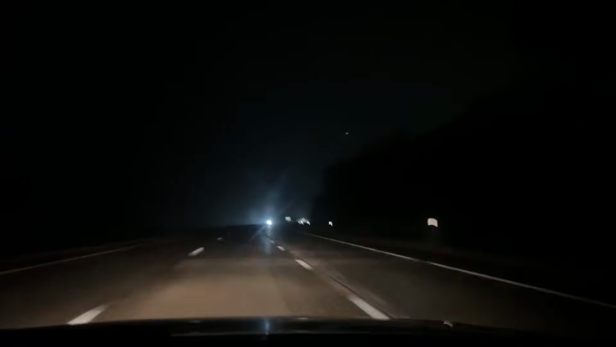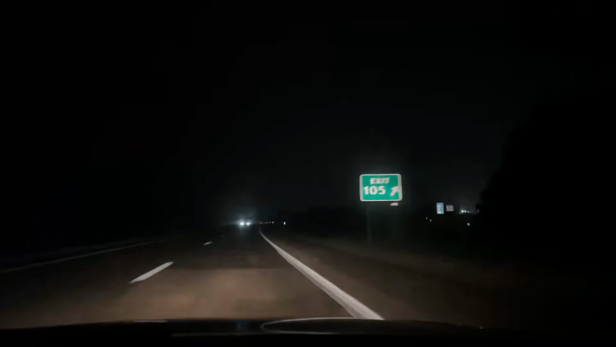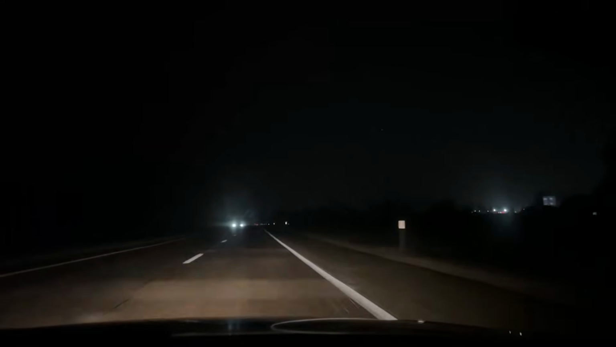I don't know why that guy was slowing down. All of a sudden he just slowed down and moved over. Oh, okay, he's going to the exit. He almost missed his exit. That's what it was.